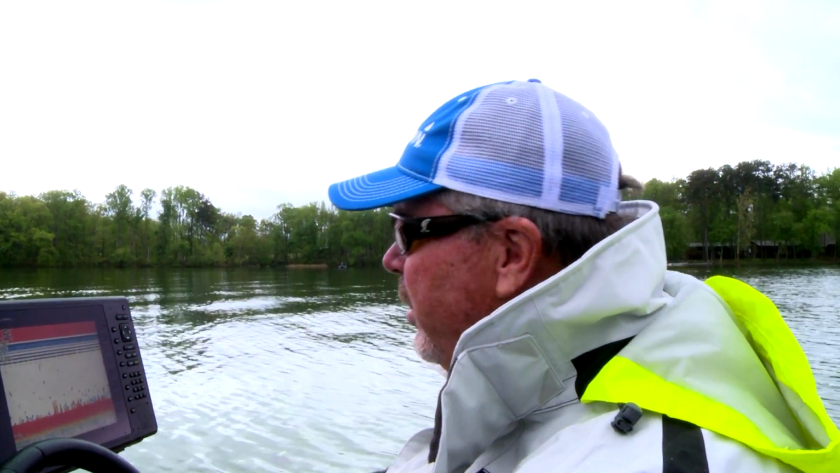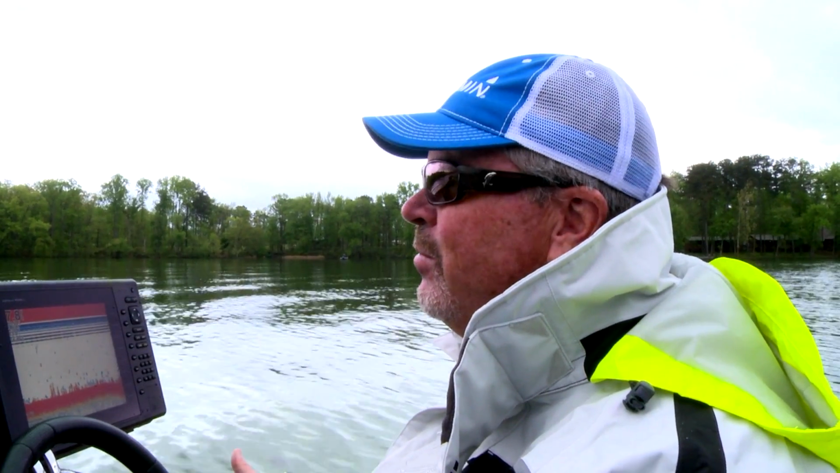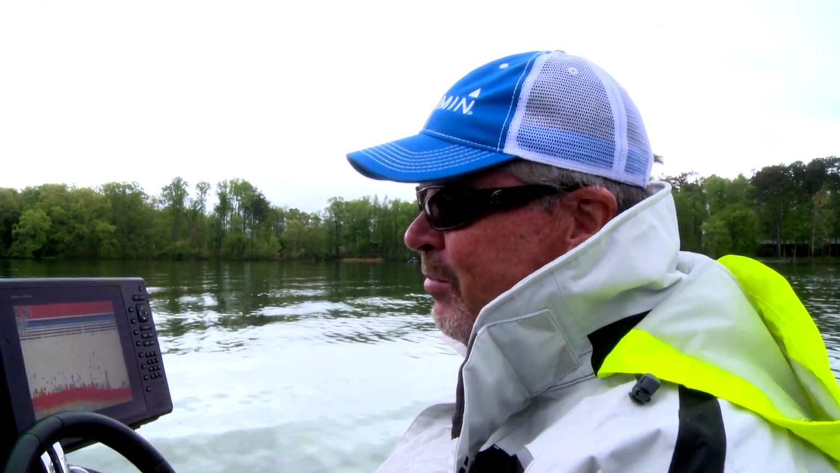Gives them a little more security. There's deeper water out here. It gives them a little more security out here. So that's what I'm going to use these Garmin units for, doing a lot of my homework that I used to do with casting and dragging a worm. Oh, there's a stump. I don't have to do that anymore. I can use my side scan, I can use my mapping, I can use my sonar. I can find all that stuff from sitting right here.